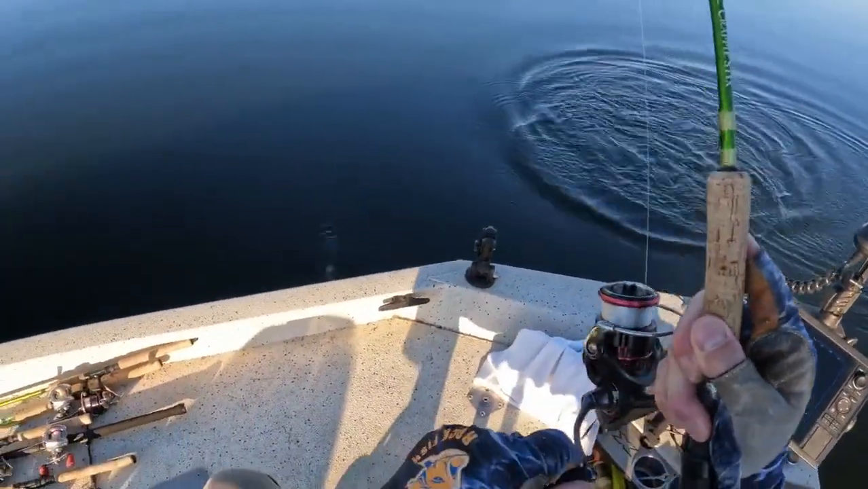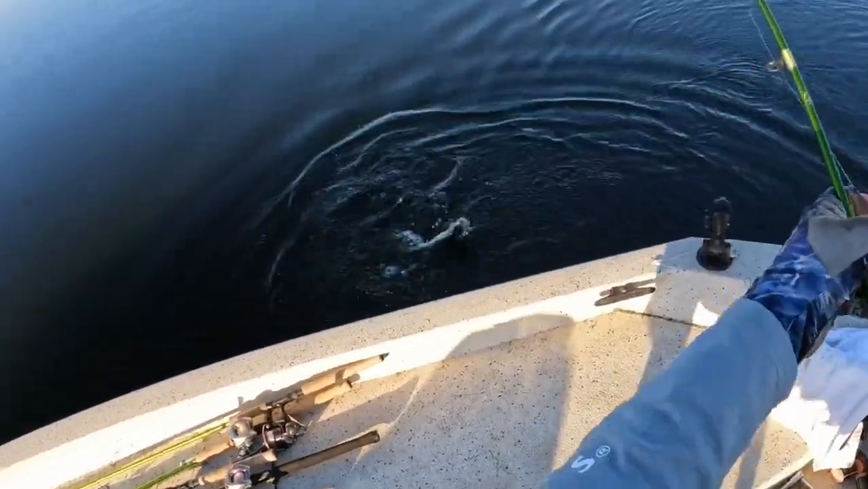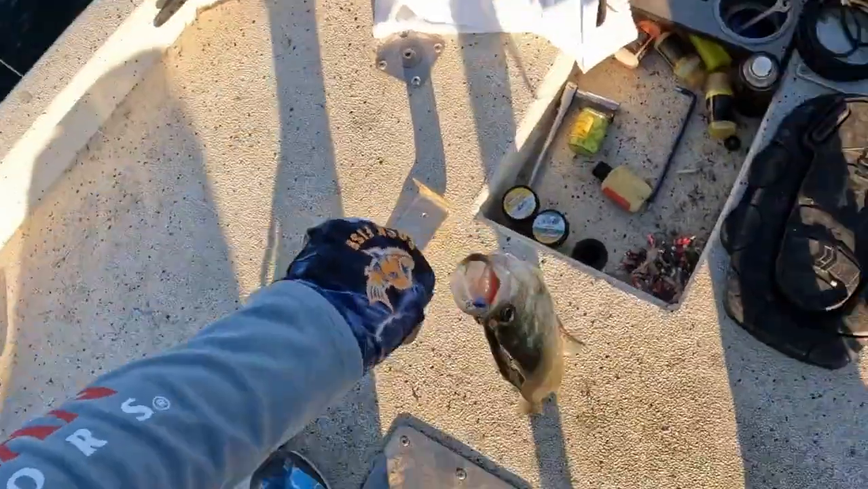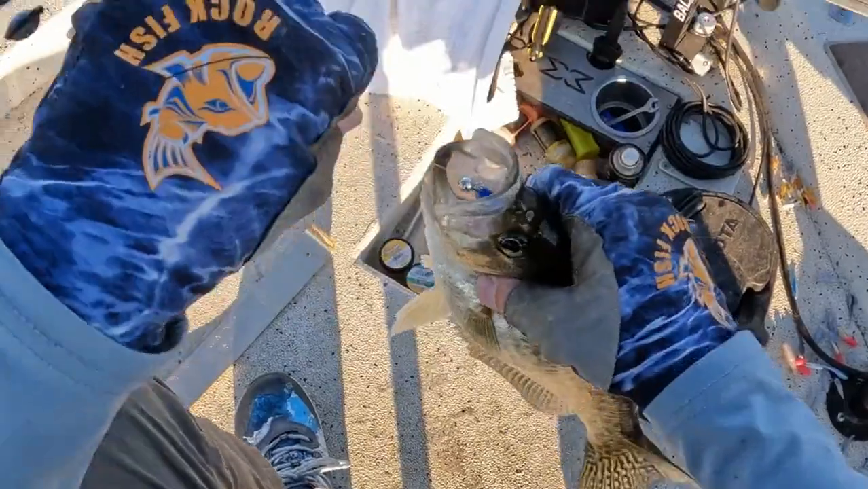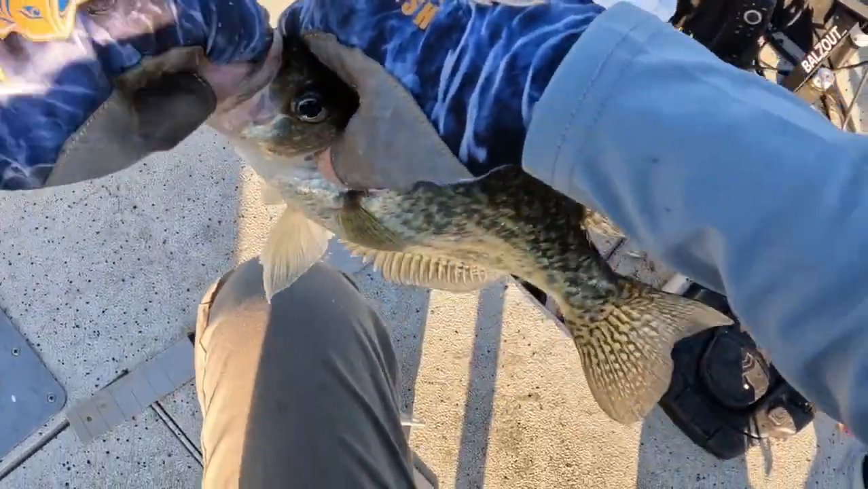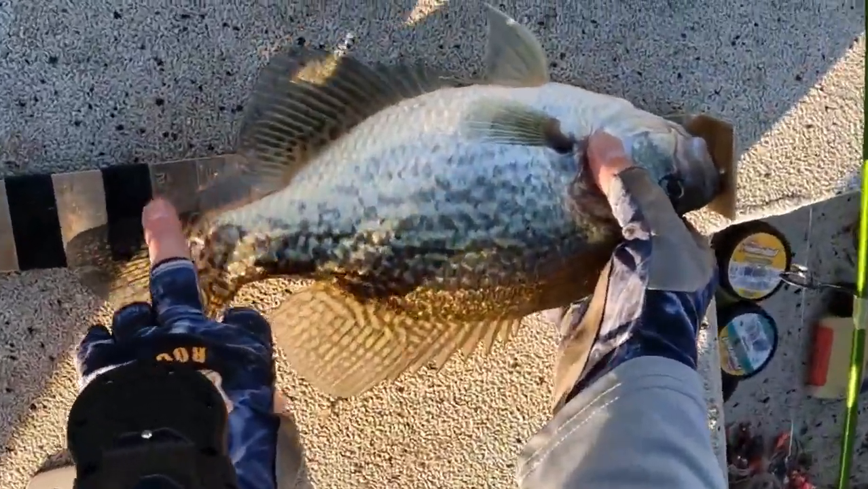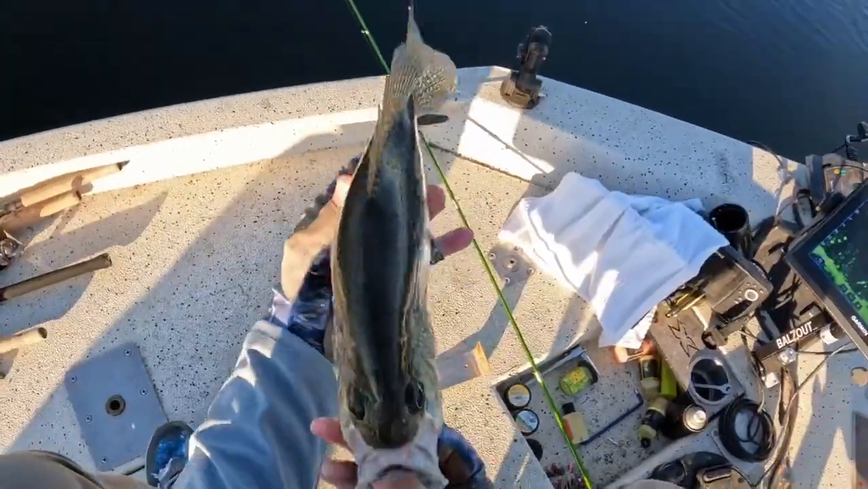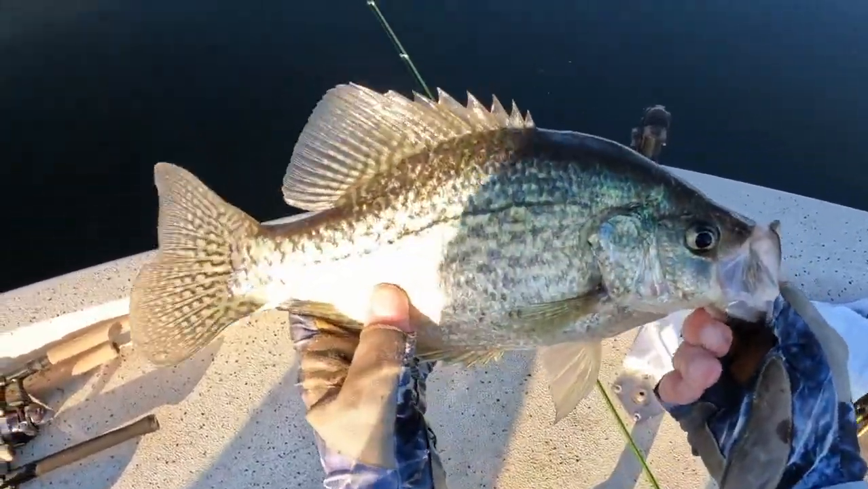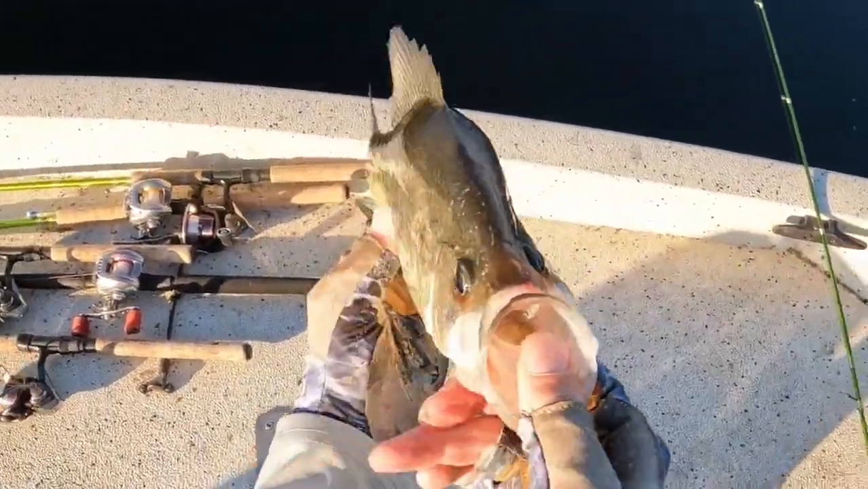Oh my goodness, look at that toad. Big old black crappie. Good night. Get in the boat, you big toad. Goodness gracious. Top lip. Look at the size of these suckers, man. 12, 13, 14-inch black crappie. Look at the shoulders on that mug. Got a face only a mother could love. Look at that. Let's let you go. Get back.